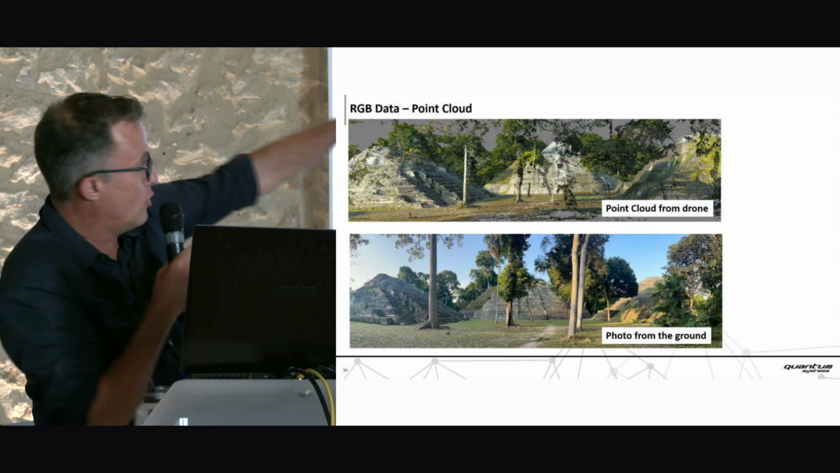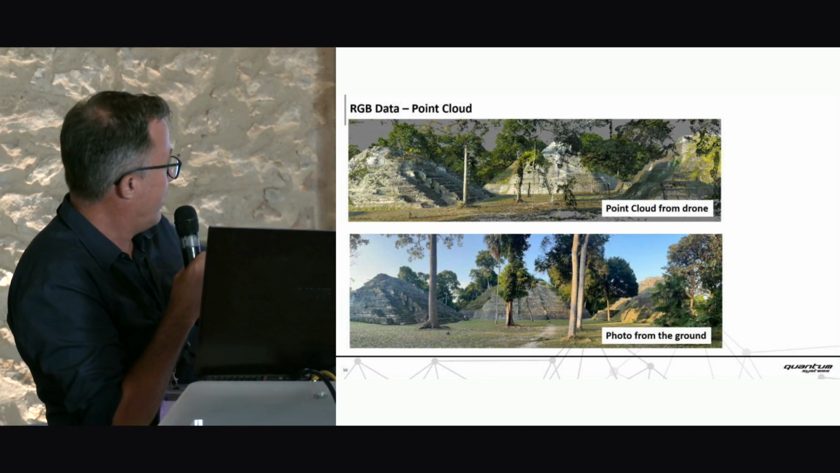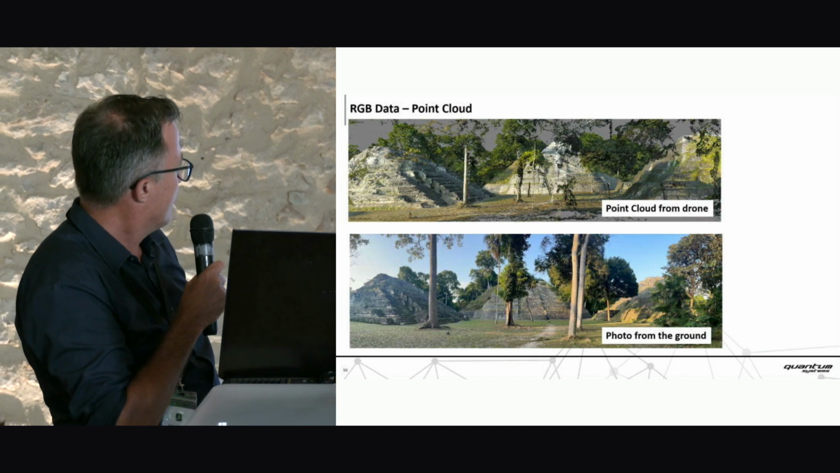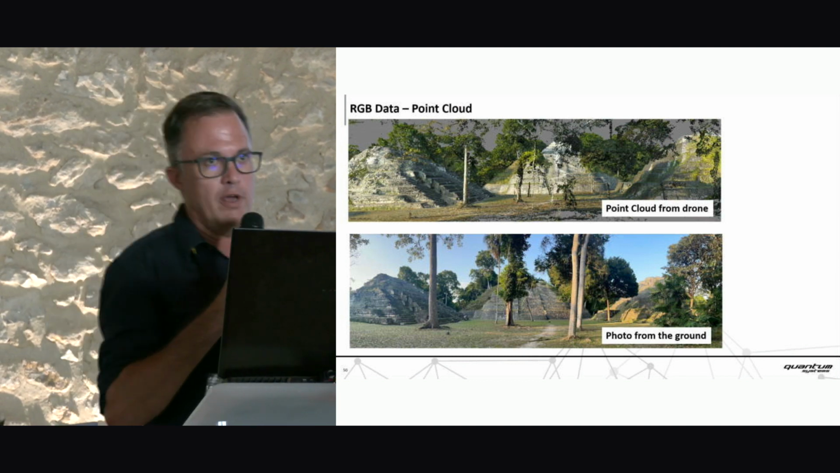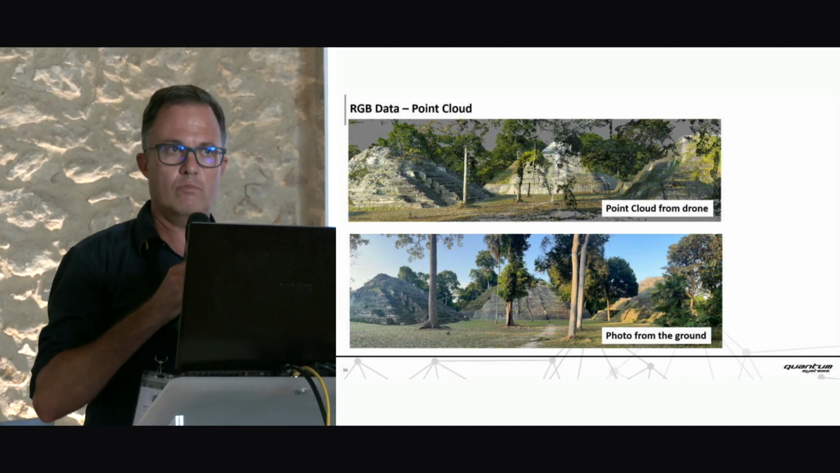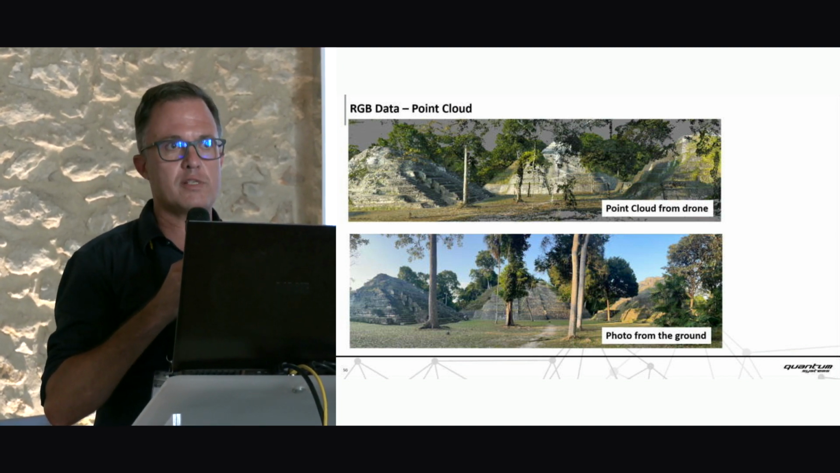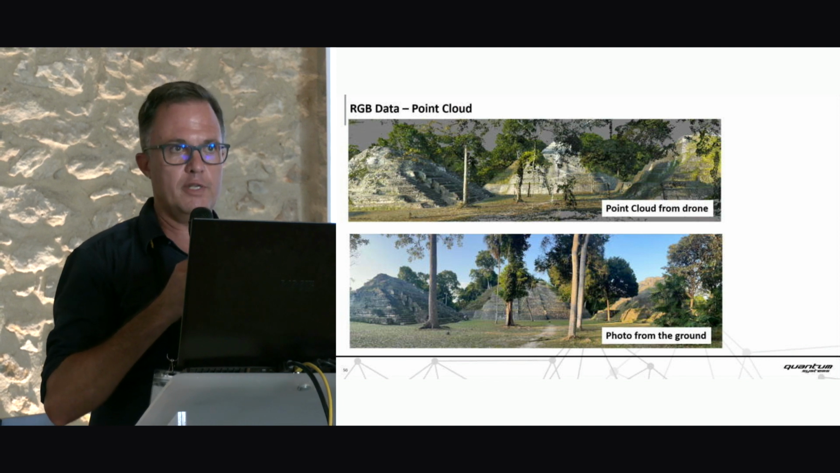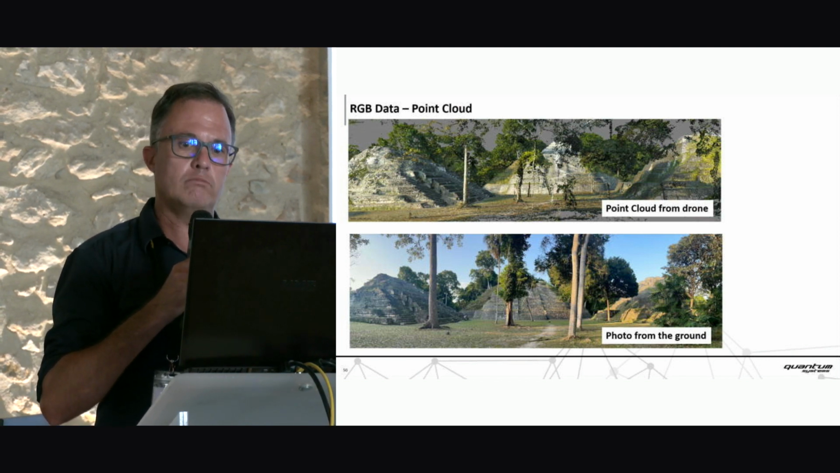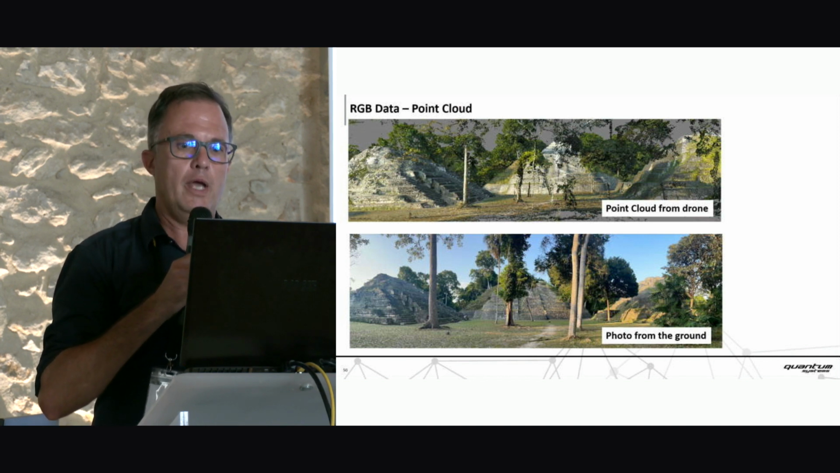This is a point cloud from the drone. And this is a photo I took on the ground with my iPhone from approximately the same perspective. So this is a very, very good tool to produce 3D point cloud data, for example, for urban mapping, for 3D cities or things like that. And yeah, it will come out in the next weeks.